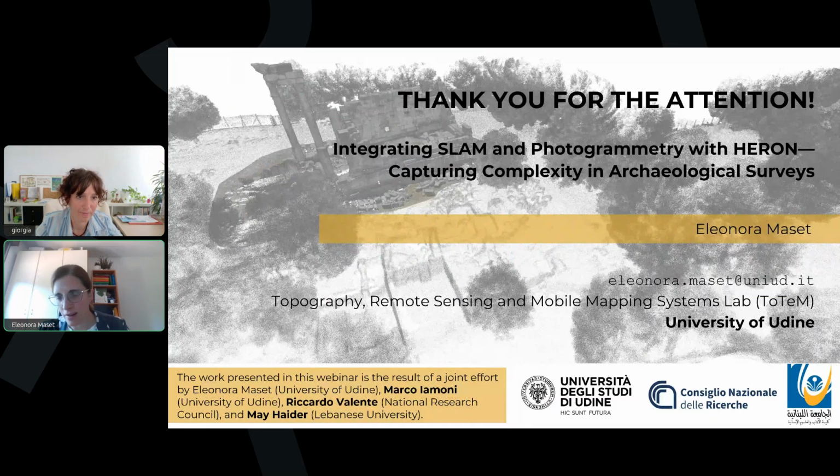So no LiDAR on UAV, no big UAV that can help during the flight phase. We needed to use small instruments that are easy to carry on site. So for sure, these conditions influenced how we approached the survey.